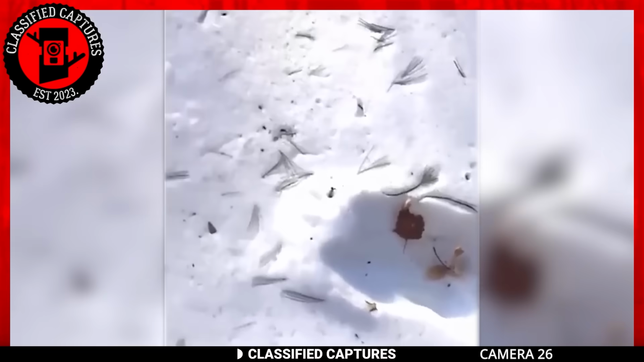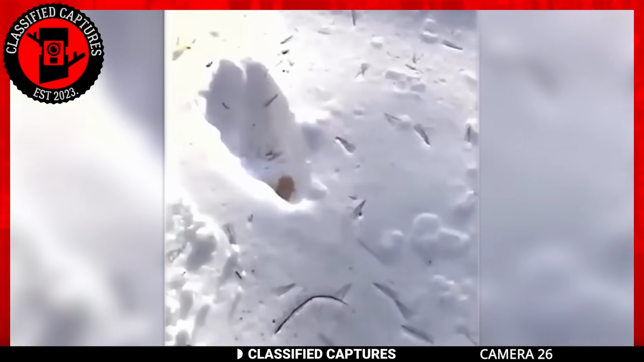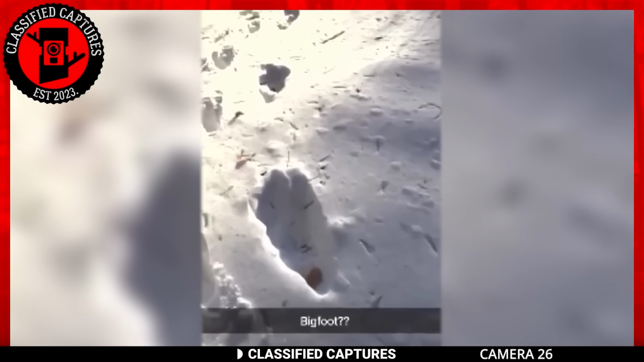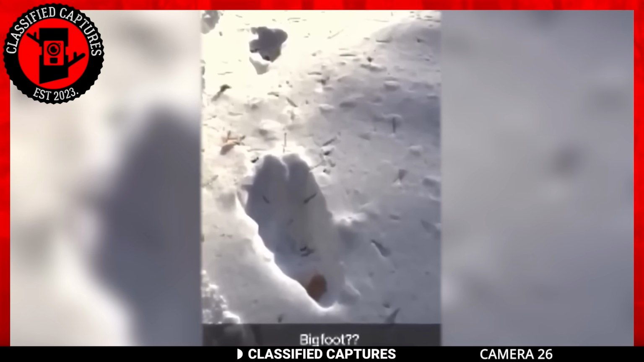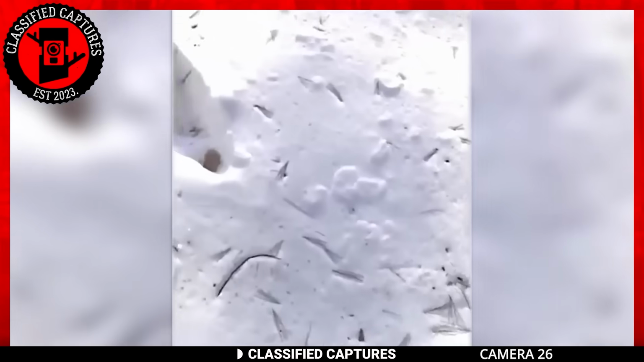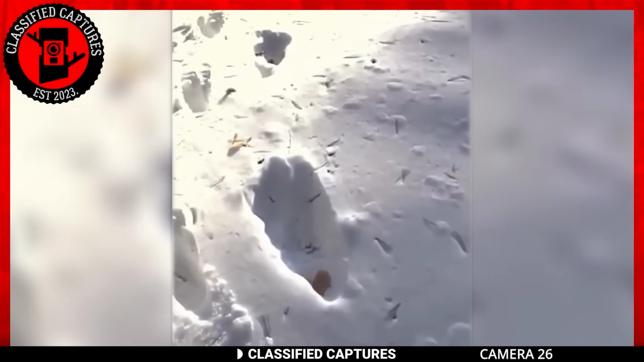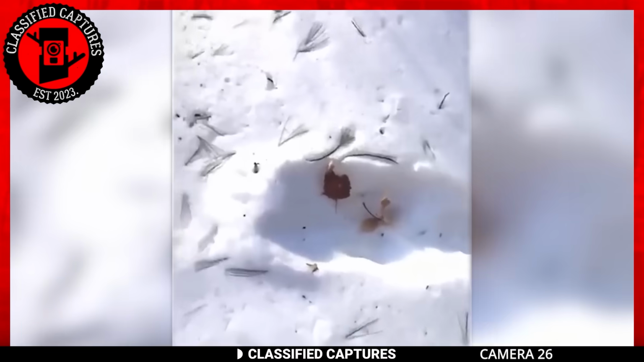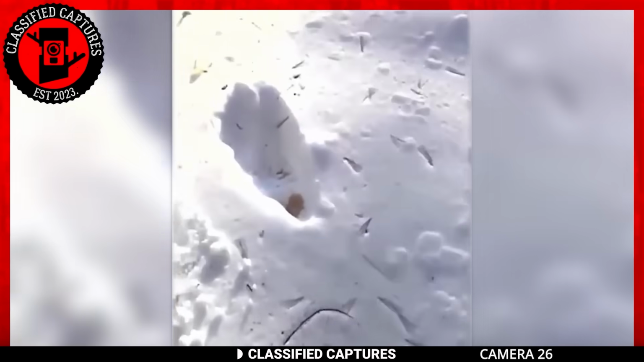This left him baffled, as he ruled out typical animals like apes or gorillas, which wouldn't have left such enormous tracks. So, what could be responsible for these puzzling footprints? The man couldn't help but consider the possibility of the legendary Bigfoot. Could this elusive and enigmatic creature be roaming the wilderness, leaving behind traces of its presence?